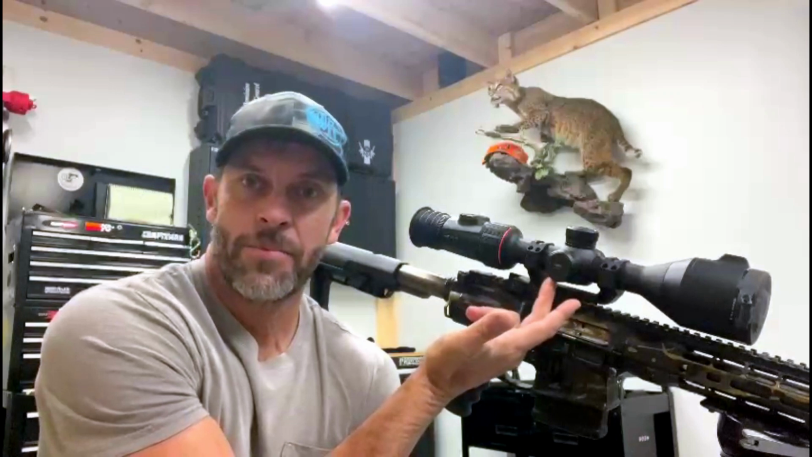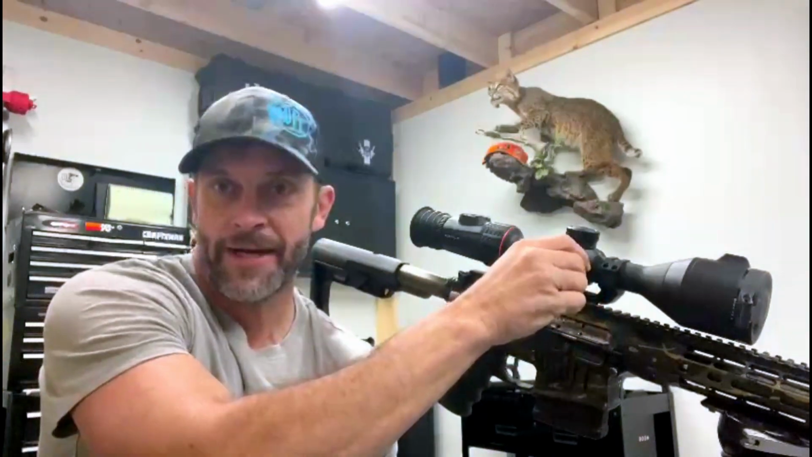The USB-C port is built into the cap itself. You turn it 90 degrees, opens the port up to stick the wire in to pull your videos and pictures off to your desktop, or plug it into the wall to charge it up. Twist the cap back down 90 degrees, it seals it off. You don't have to worry about losing the cap in the couch cushion and running around at night with an open port on your scope. Real cool. I mean, that was kind of nice. There's no caps on this thing that pop off. Everything stays fixed.